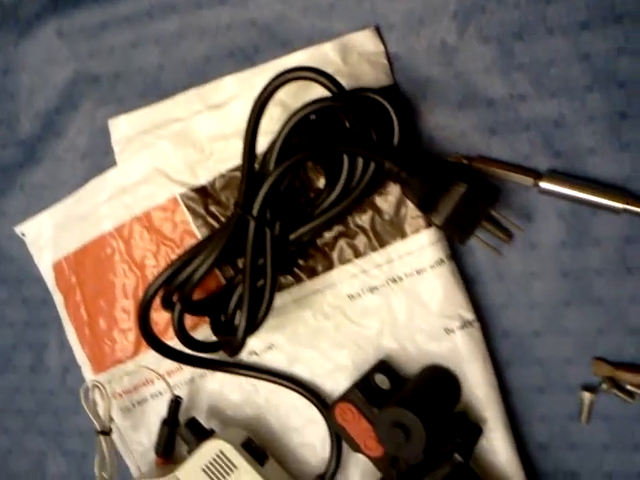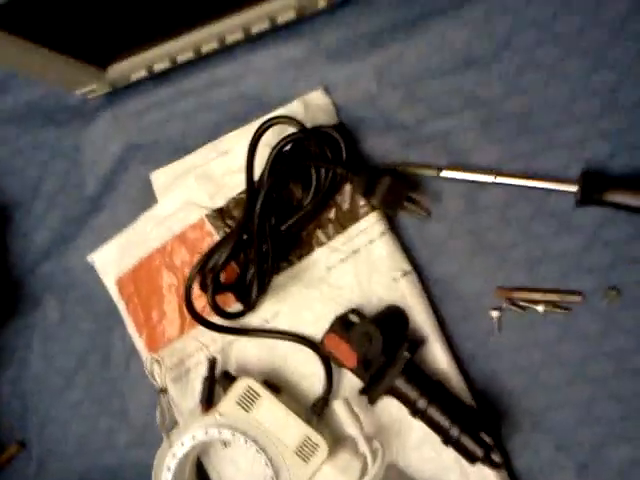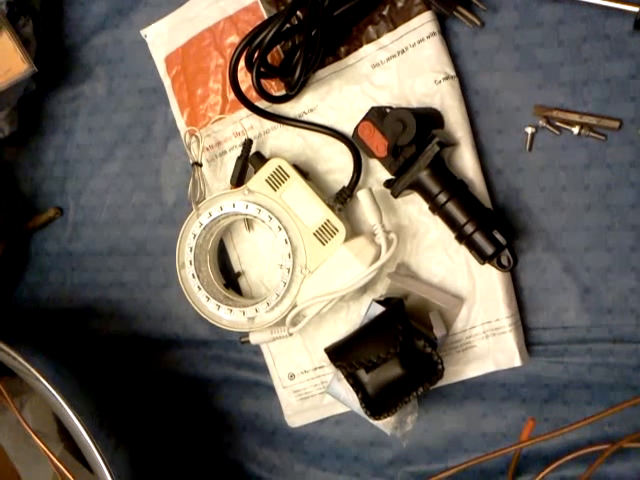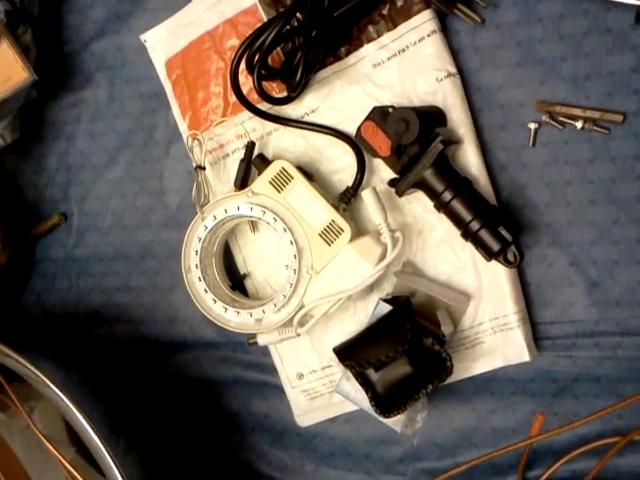I'm already seeing there's dust and stuff on here, so cleaning these better so there's no shorts and no corroded traces. And I'm going to need a microscope to go through is what I'm thinking, or at least using that jeweler's loop in a little more detail and individually working it.